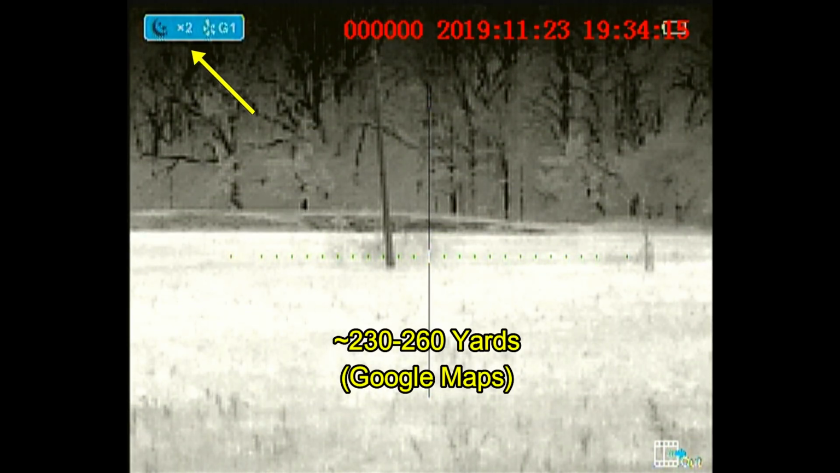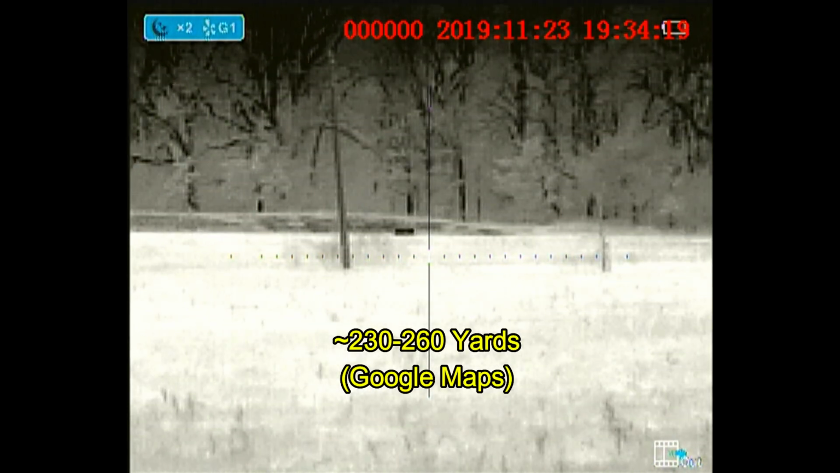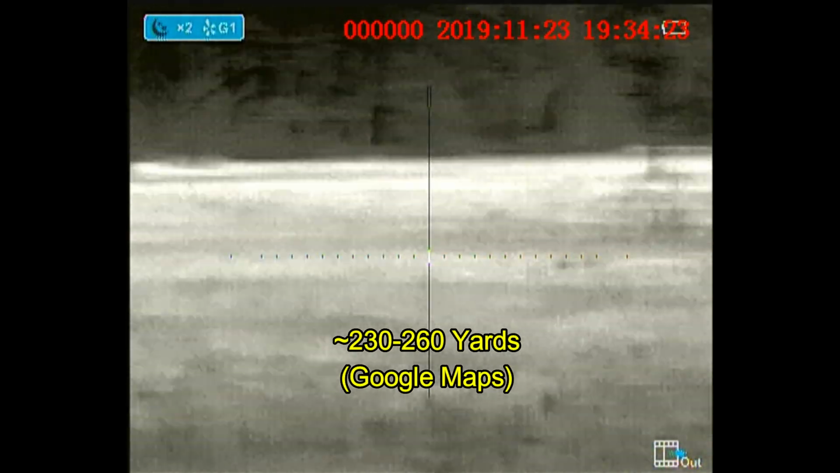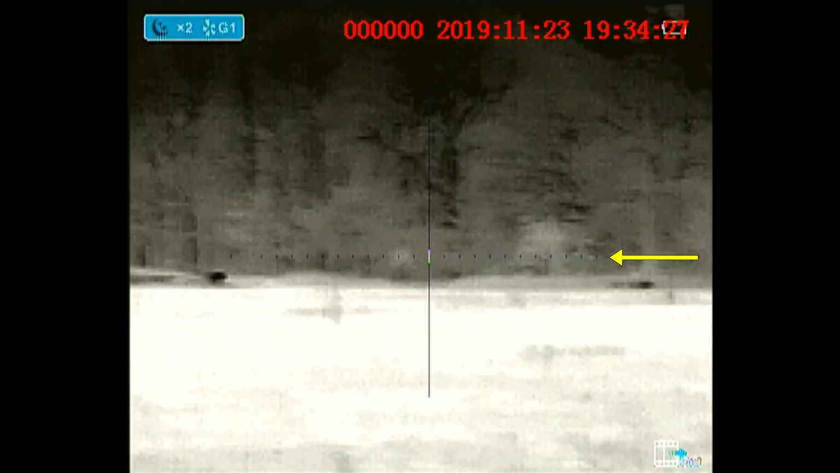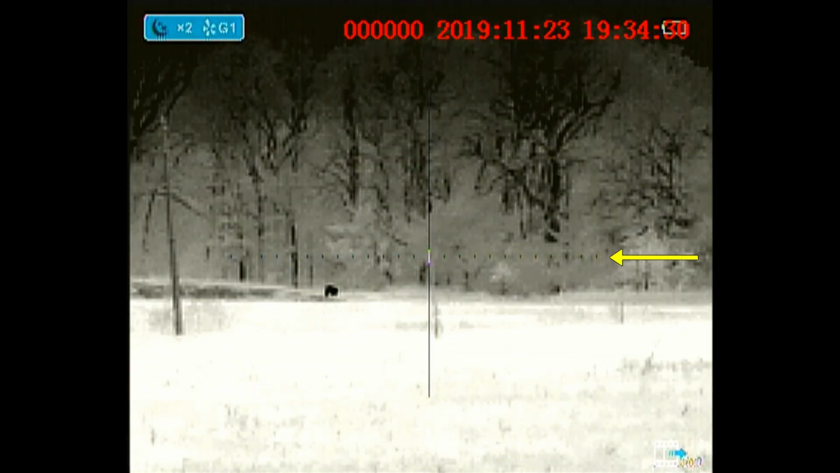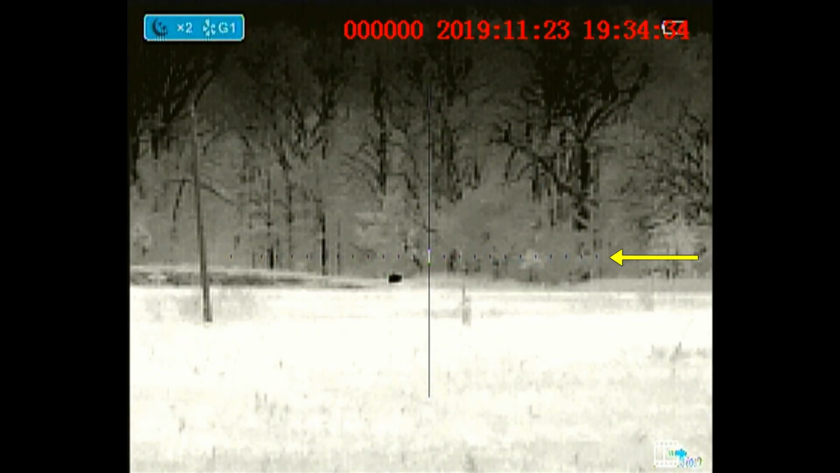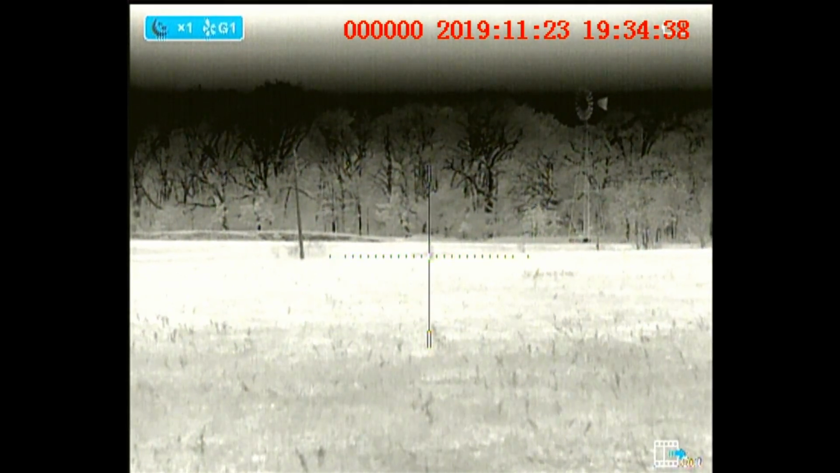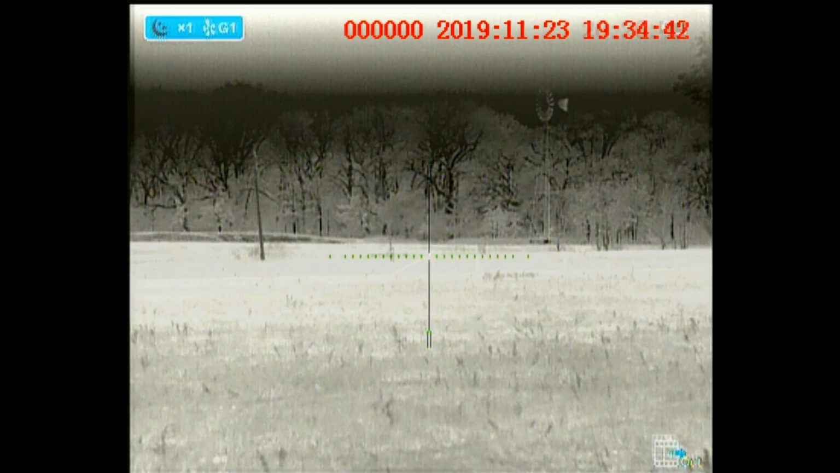Looking at the Bobcat, that's going away at about 230 to 260 yards. At that distance, that Bobcat's going to be a little bit of a hard shot, but possible to make. You notice the horizontal crosshair is missing from the view. That is a product of the recorder being used and not a product of the scope itself. It happens with my Trijicon also, but it is visible inside of the scope itself.